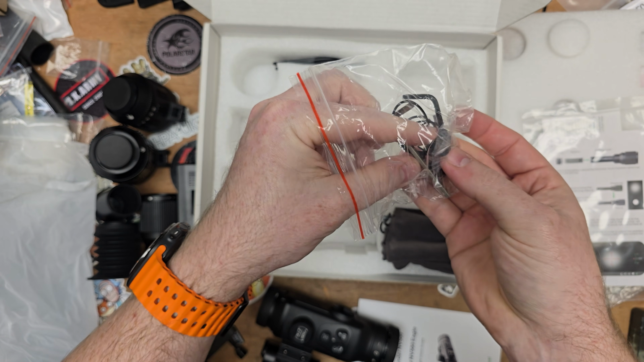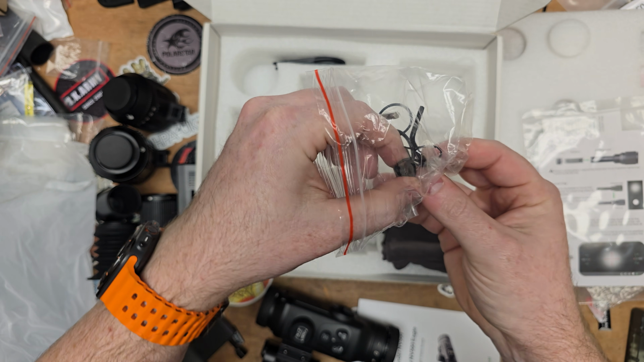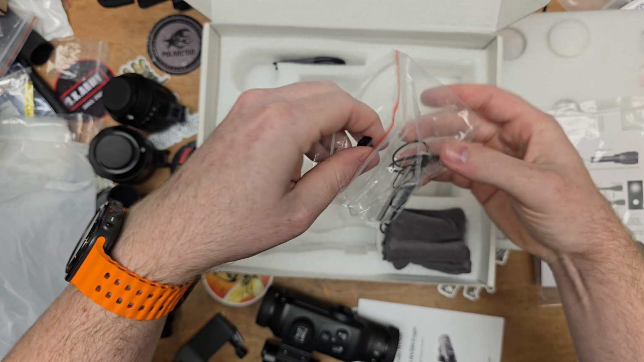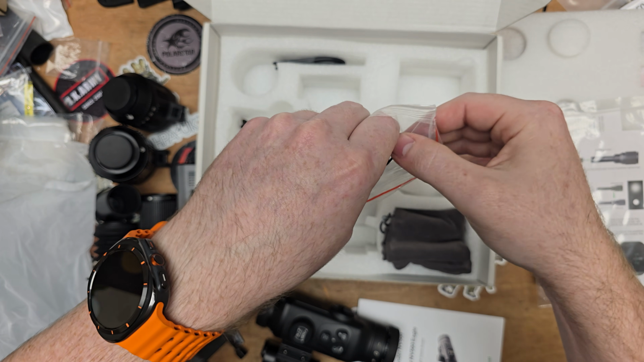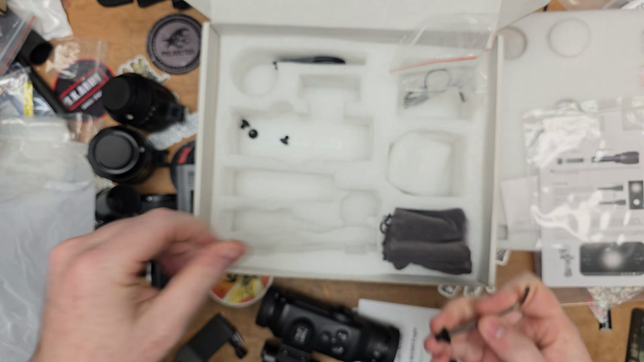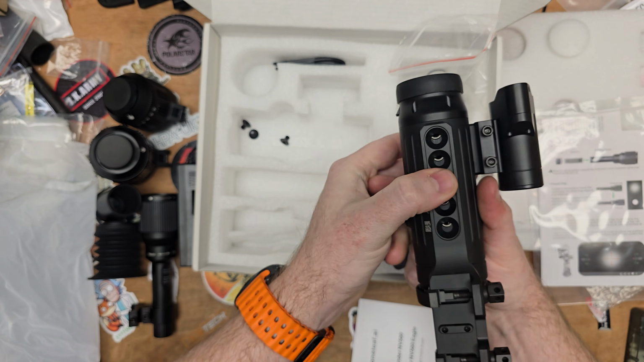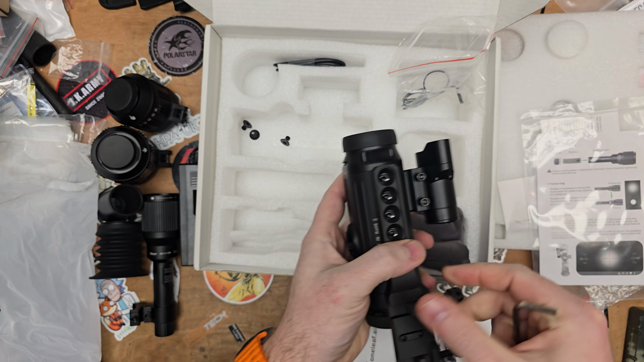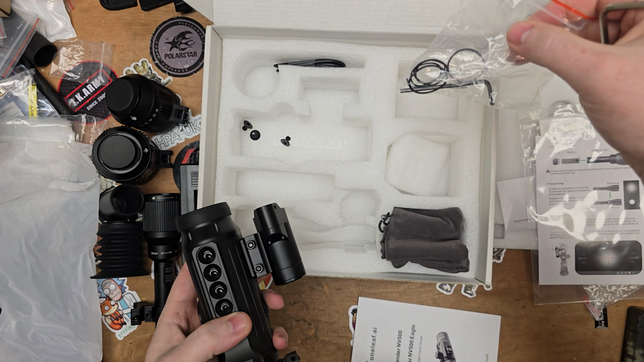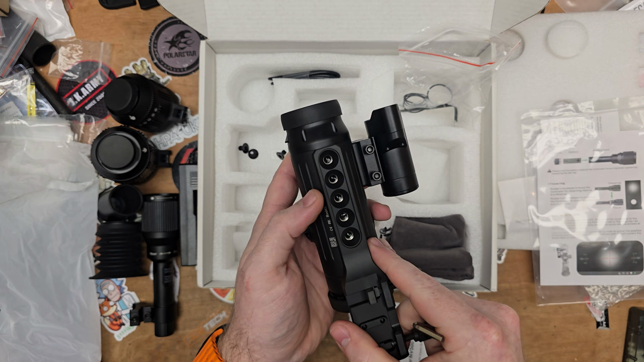Nice that they give you spare seals with this. And of course, all the Allen keys that you need. So I imagine we're going to need the big one that comes with it for the mount. And we can mount this onto the bottom. So it comes with 4 screws, but it does indeed have 5 holes.